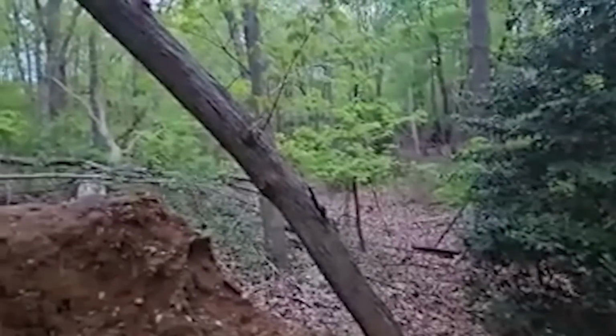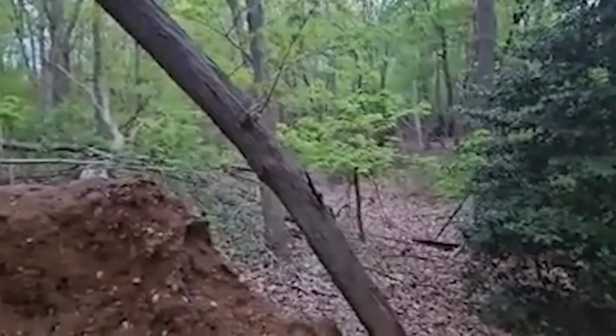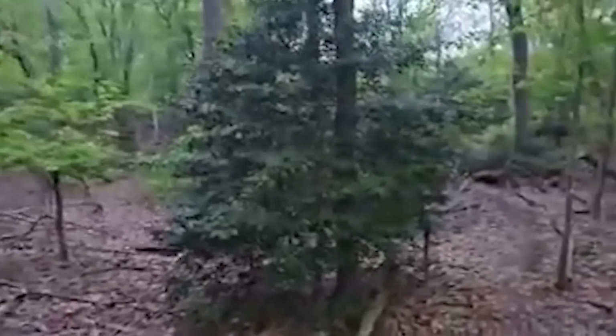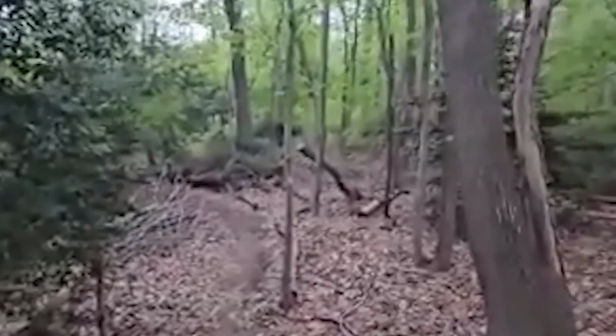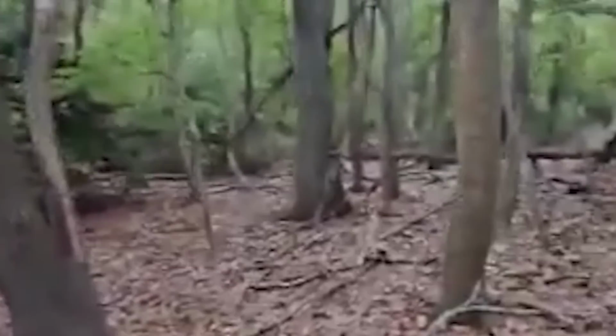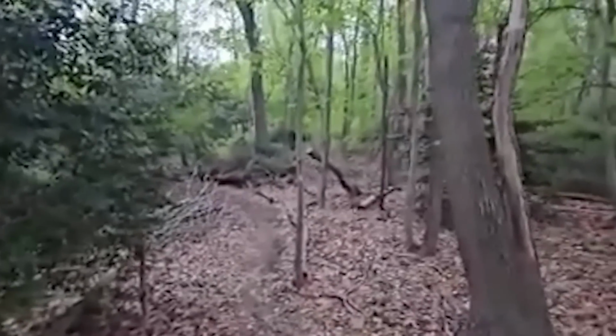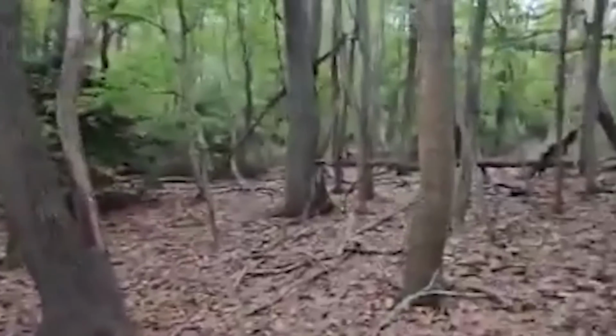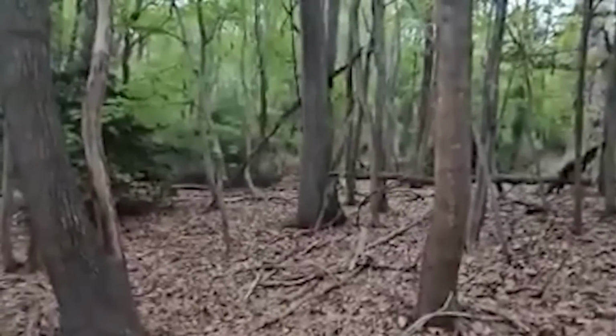In this video, a man decided to film his experience while walking in the woods when he unexpectedly came across a fascinating sight. As he continues filming, he catches something in the corner of his eyes that seems really creepy. Whoa! He adjusts his camera in the direction of what caught his eyes and zooms in on it.